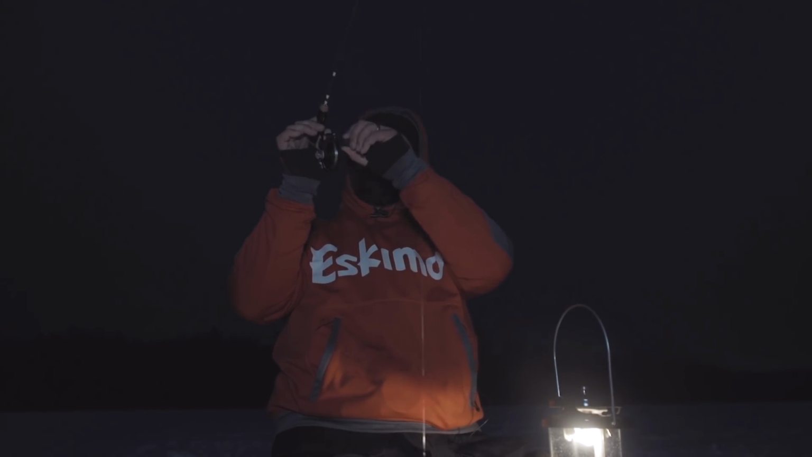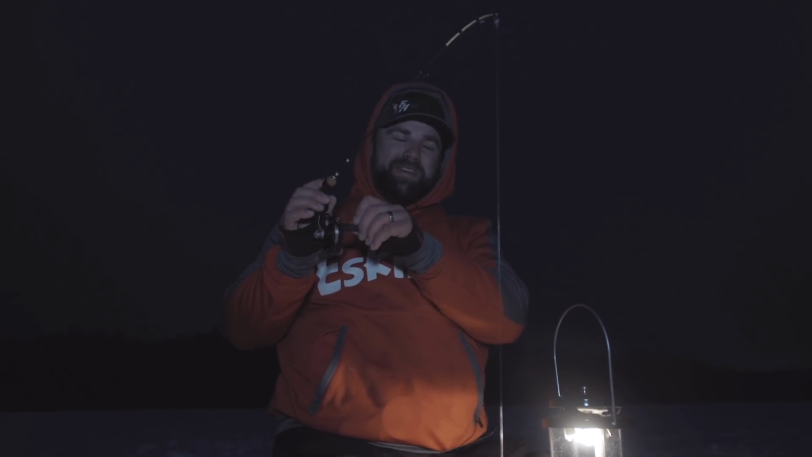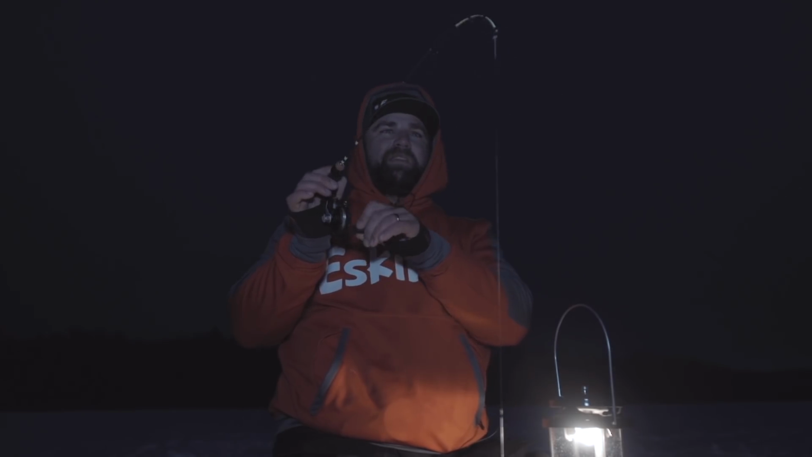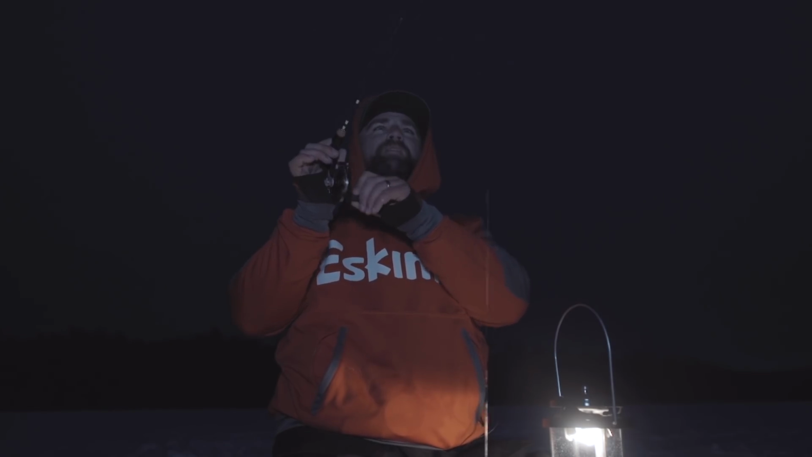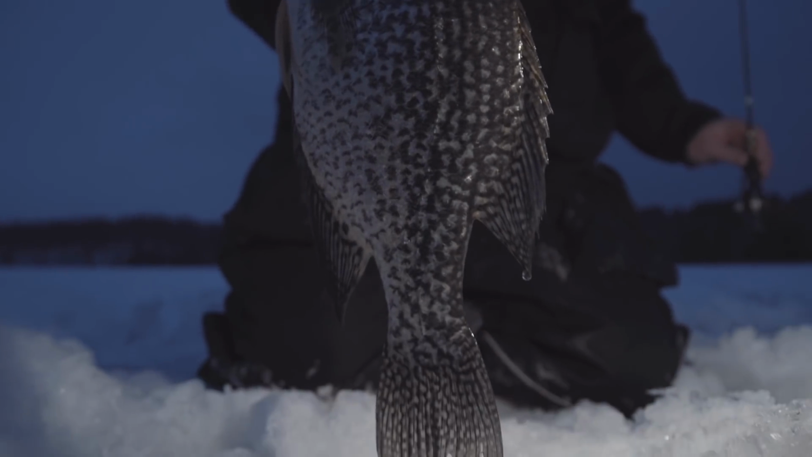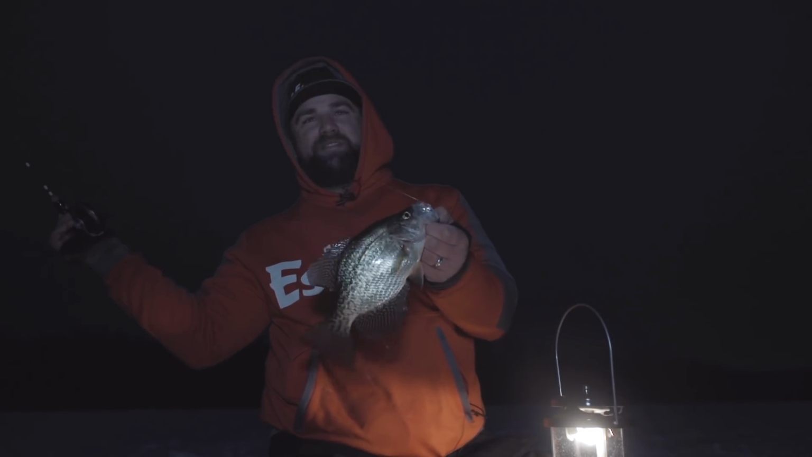Your setup, it's 1-to-1. So guys, we got out here mid to late afternoon, transitioning on these bass and crappies, looking for this night bite. We found ourselves in about 35 feet of water, just following these fish around. It's a special bite. You only get to experience it a couple times a year because it's got to be nice out as you're running around chasing fish like that.